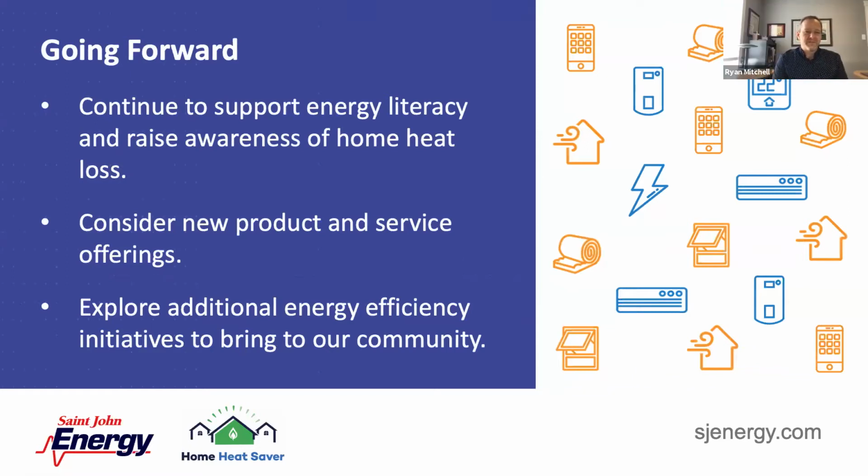So in terms of going forward, as Ingrid has articulated, this program was a great opportunity for St. John Energy to further build trust with our customers. We certainly want customers to turn to St. John Energy first for their energy needs. And as Ingrid mentioned, part of our innovation is around offering energy efficient products to our customers, like heat pumps, hot water tanks, street lights.